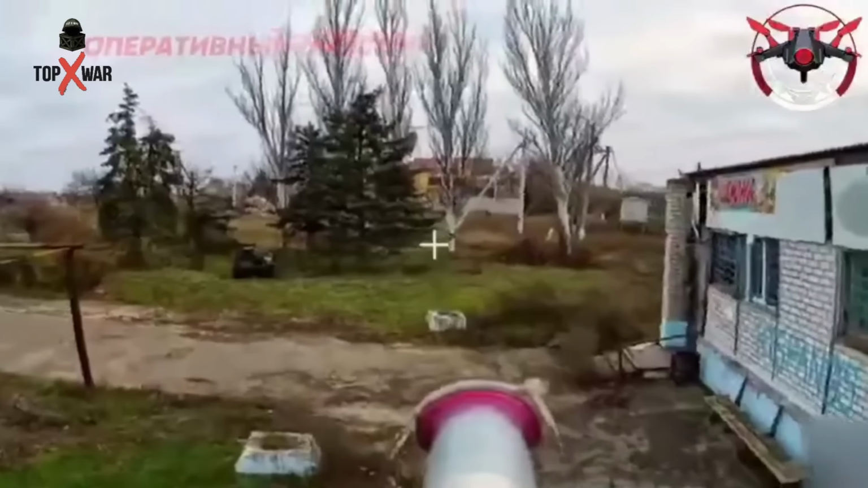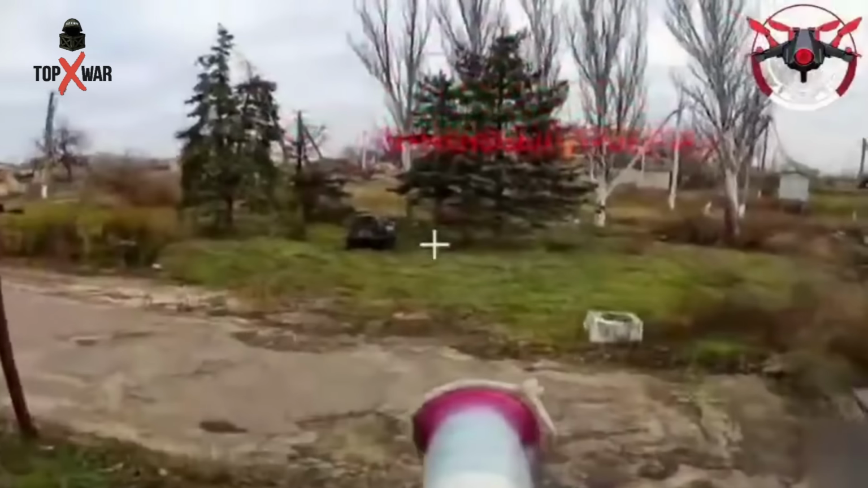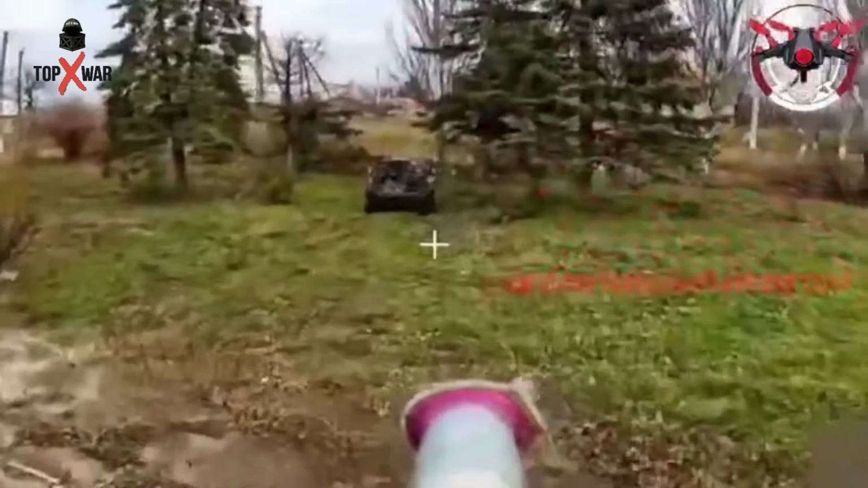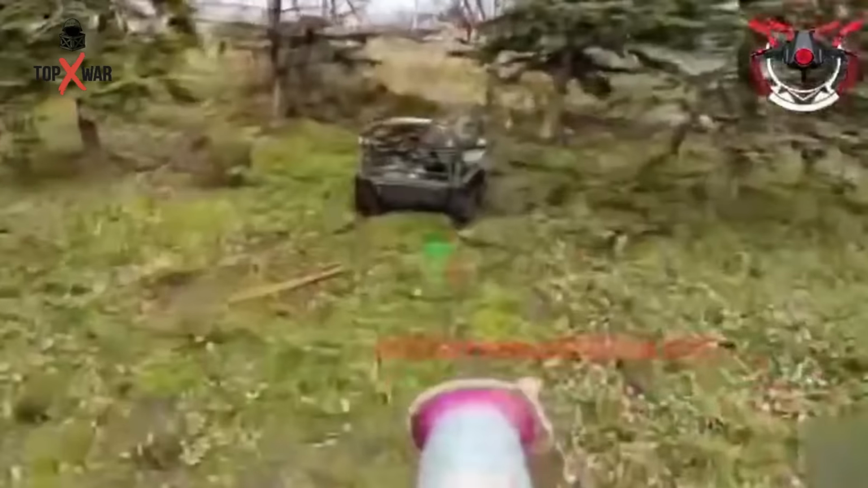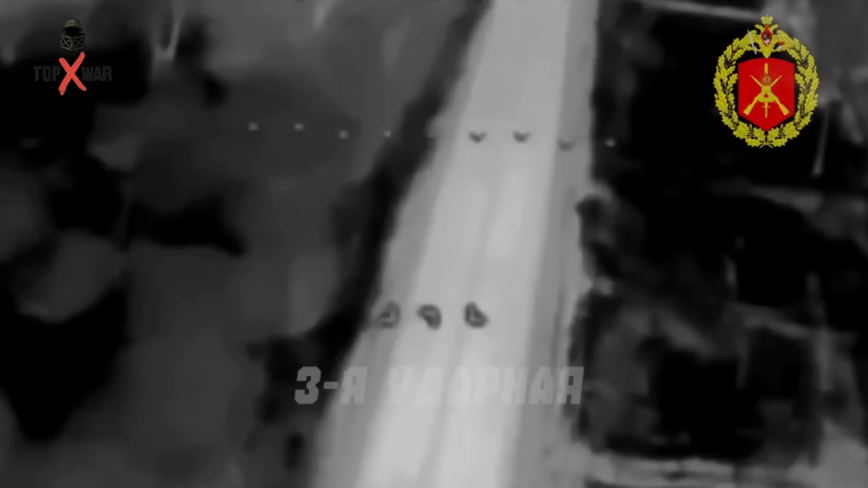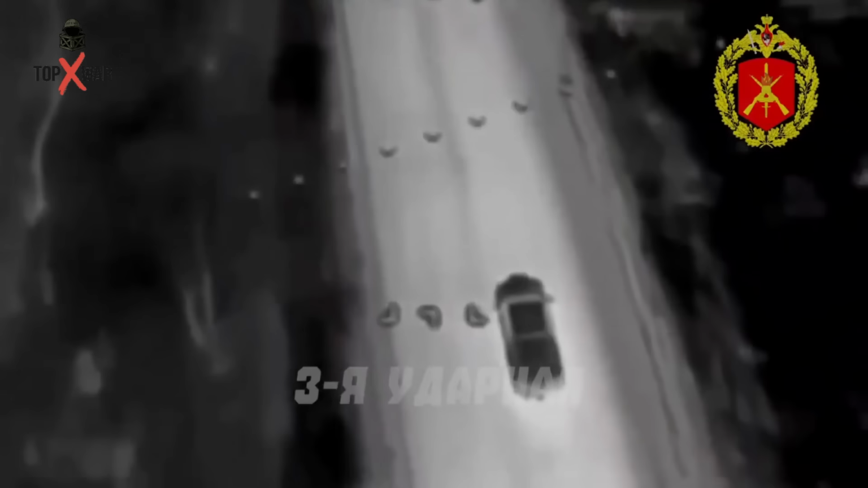In this clash of battlefield machines, operators from the 20th Army intercepted another Ukrainian logistics robot. The Russian NRTK platform blocked its path and disabled it, stopping the device before it could reach its destination. Ukrainian soldiers tried hard to escape from the drone, but without success.